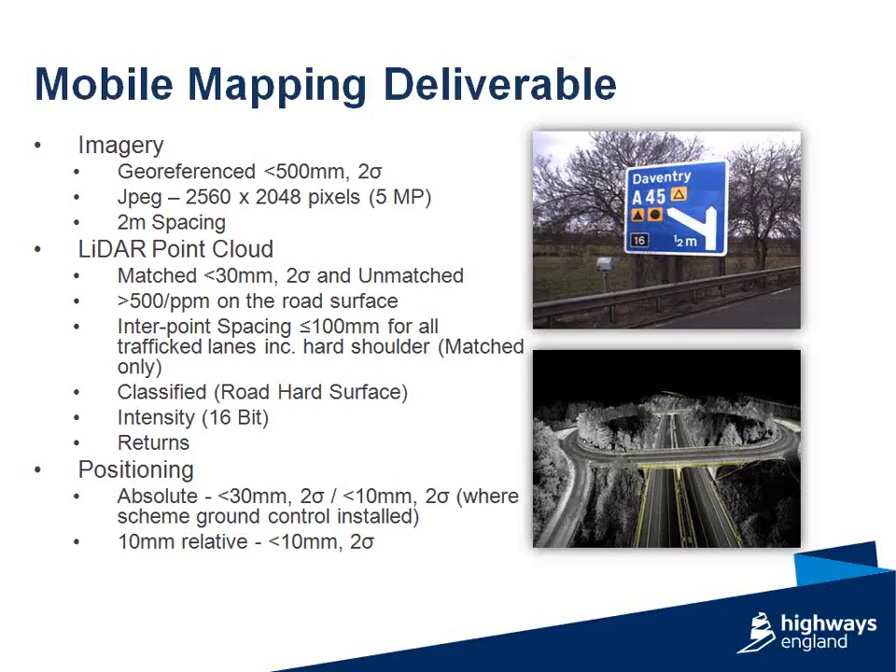So in terms of the deliverables of the raw data, we have imagery, LiDAR and positioning. So imagery-wise, it's georeferenced to within 500 mil of its absolute position to 2 sigma or 95% accuracy. The images are stills, they're not video, they're JPEGs. Up to 5 megapixel, or down to 2.8 megapixel is the minimum.